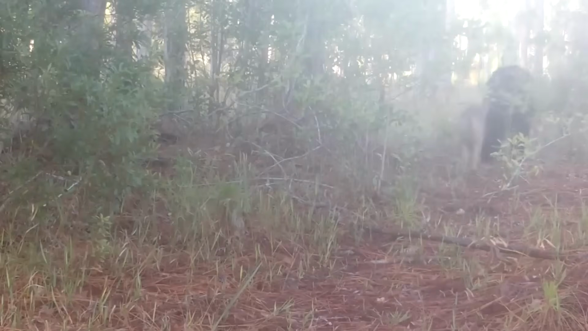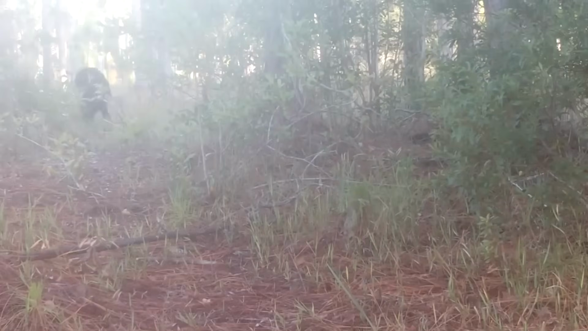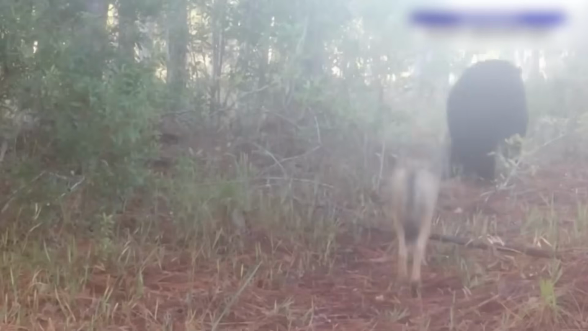The trail cam owner says he suspects that the coyote is using the bear's keen sense of smell to locate food. I think it's more likely that the bear is luring the coyote because the coyote is going to be its food. Or perhaps they're just using the same trail at the same time of day by chance.